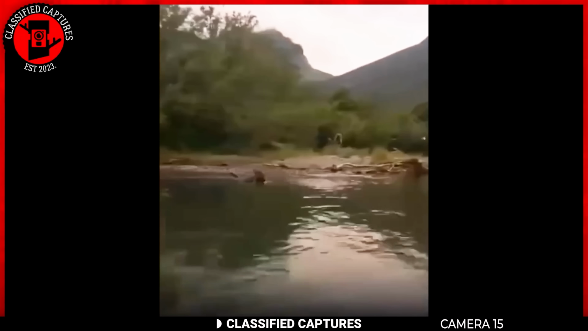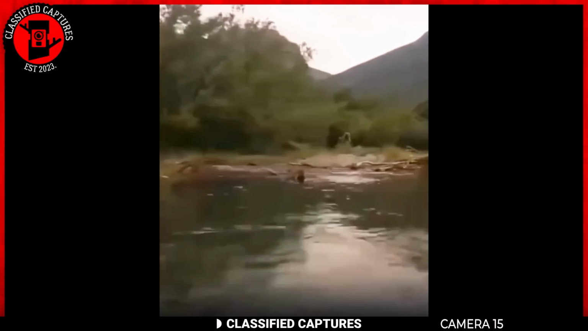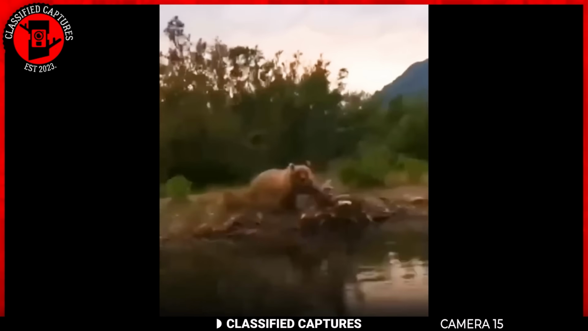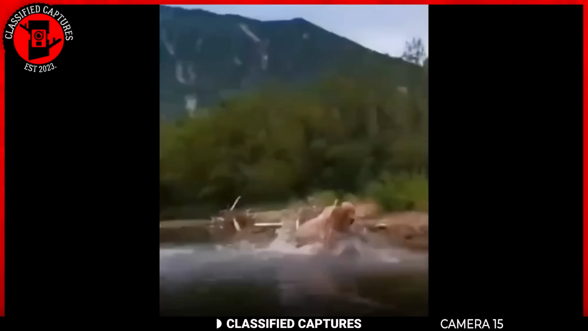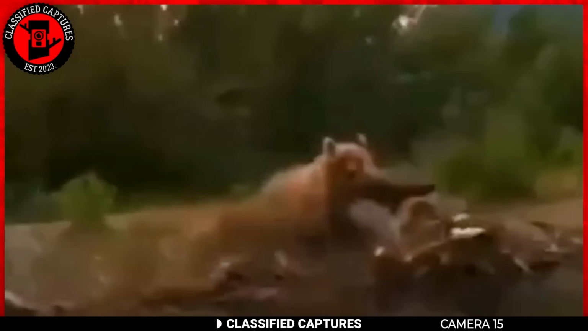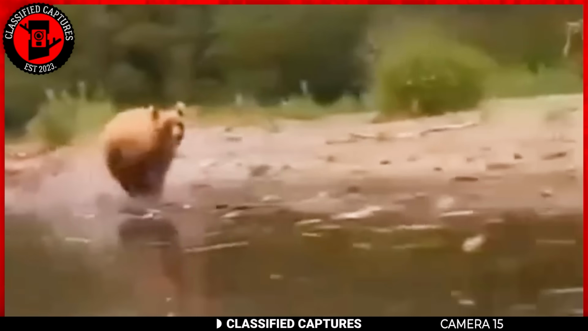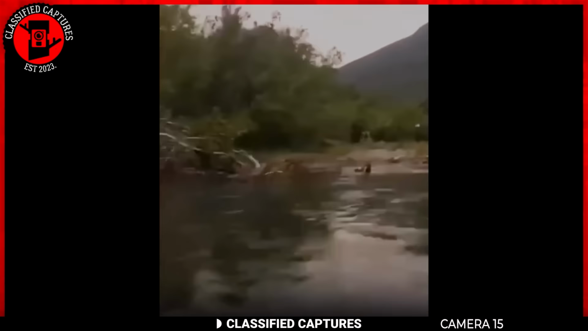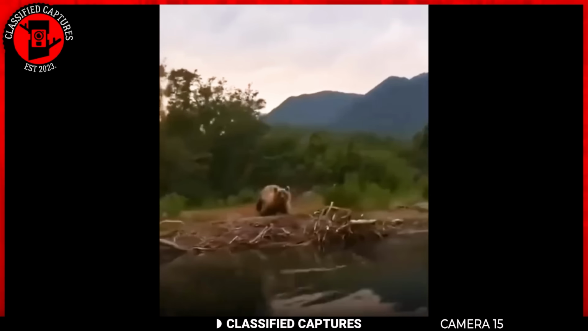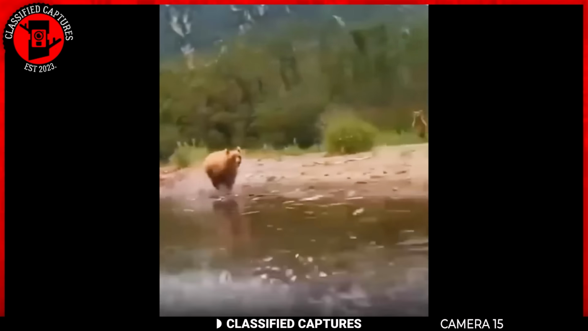Similarly, another group of individuals embarked on a boat ride in a forest by a river, hoping to enjoy the beauty of nature. However, their adventure took an unexpected turn when they spotted a large bear standing on the riverbank. As soon as the bear noticed the boat, it began to run after them, causing a wave of panic among the individuals on the boat as the bear was gaining on them. Fortunately for them, they managed to steer the boat away from the bear and reached the safety of the shore. A close call by all standards.